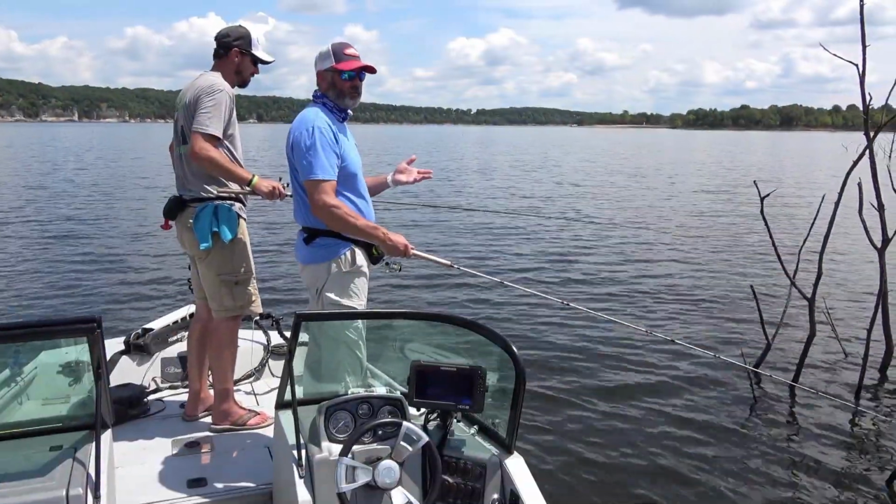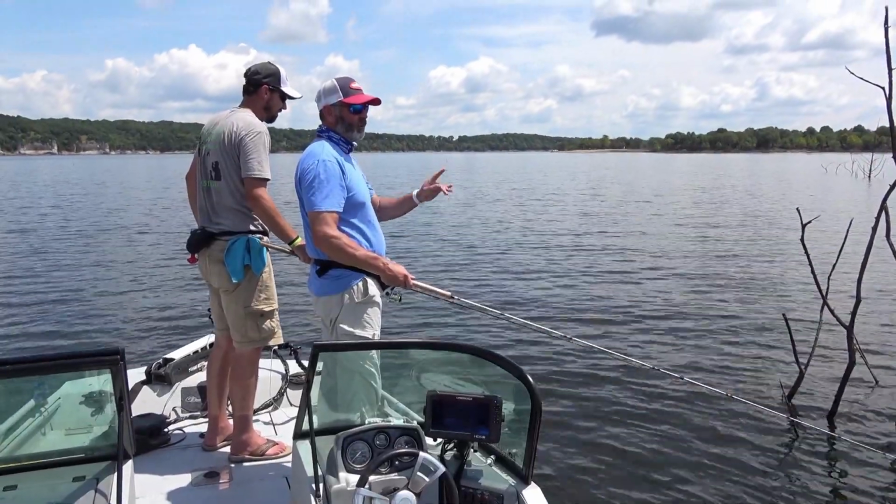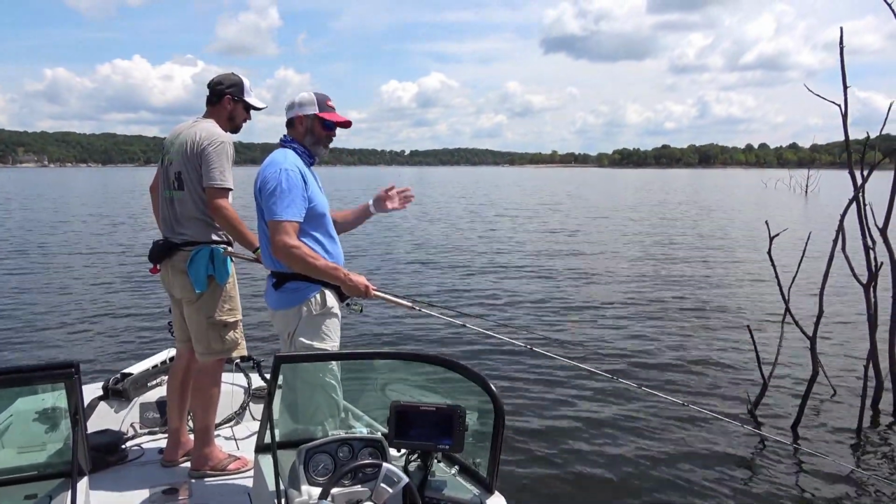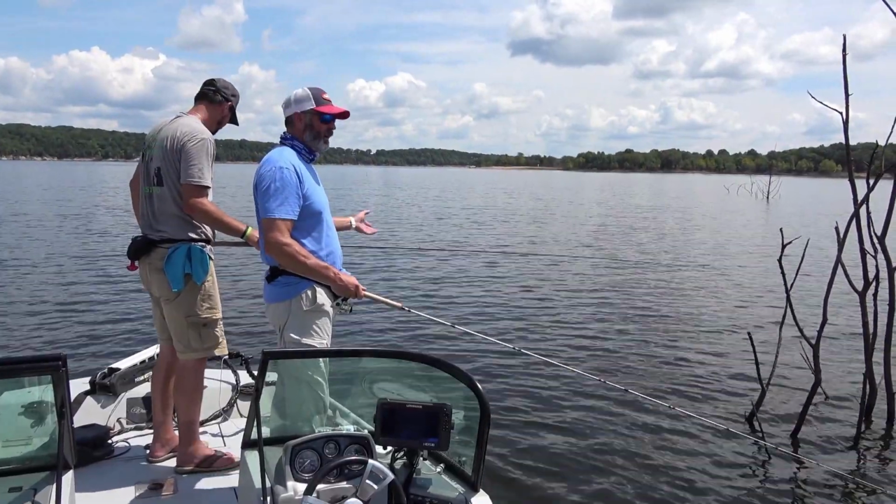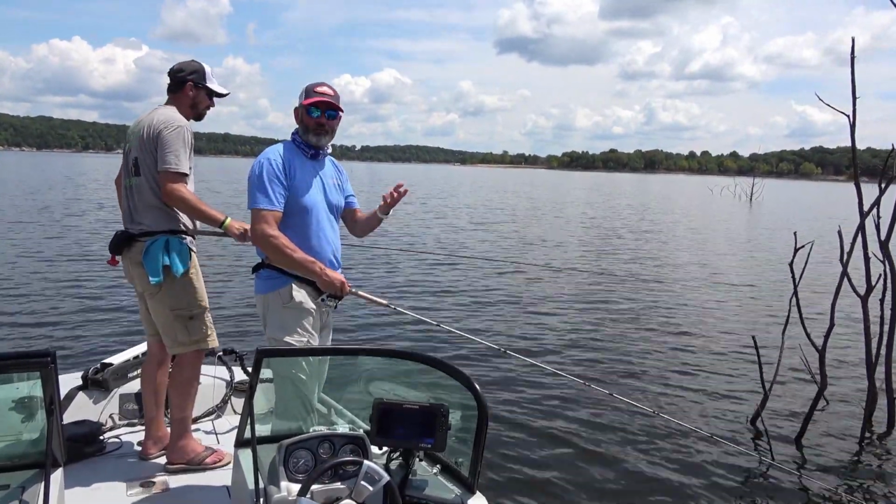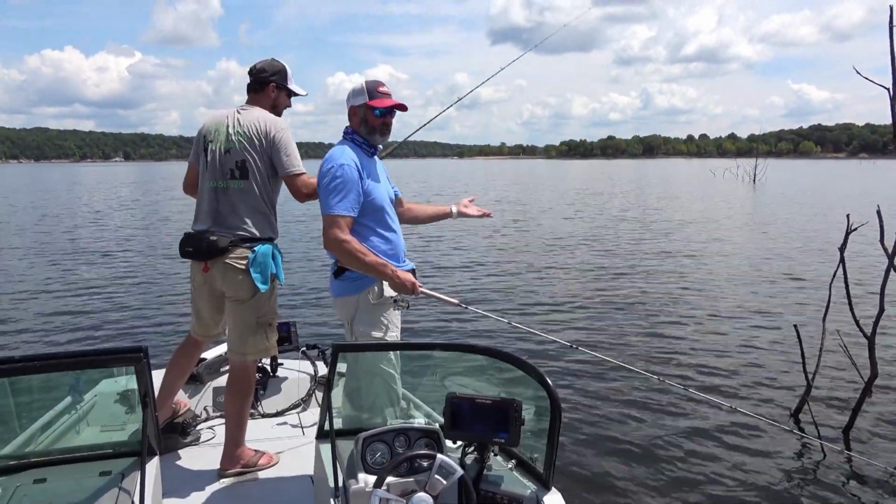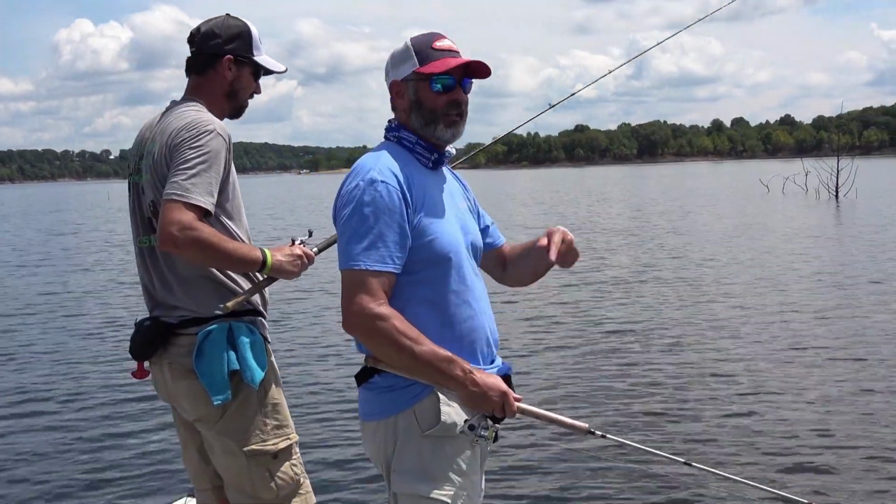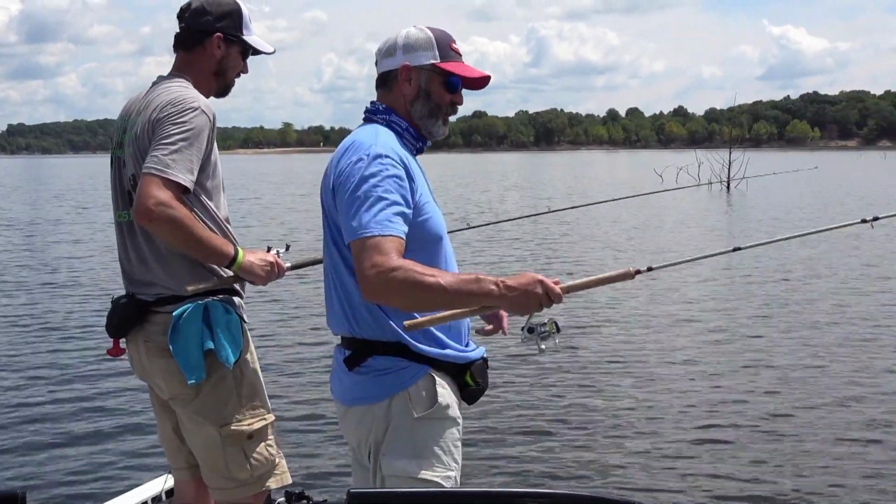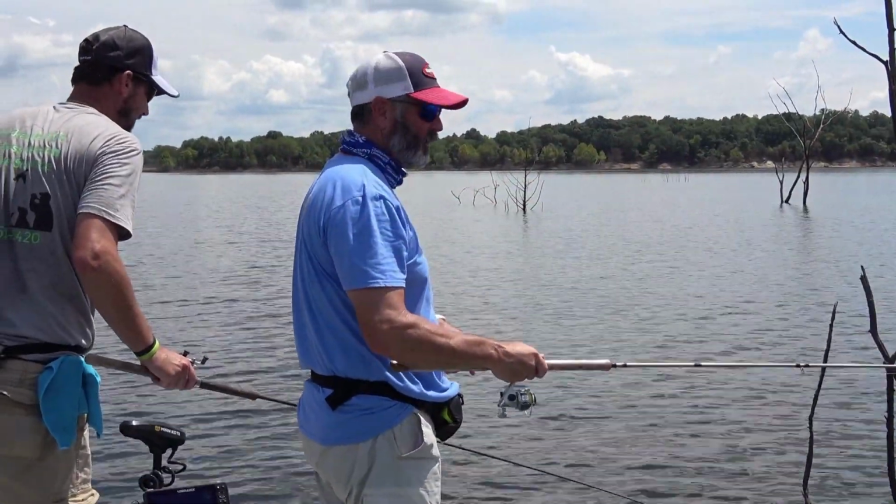Which is worse? You pull into a tree, you fish it, you don't know if there's crappie there or not, and you don't get a bite. But what if you come up to it, you see a big cluster of crappie, and you can't get a bite? So which is worse? That's horrible. Fishing a tree that you don't know and you're not catching fish, or fishing a tree that you know has fish on it and you're not catching? I'd say the latter has to be worse.